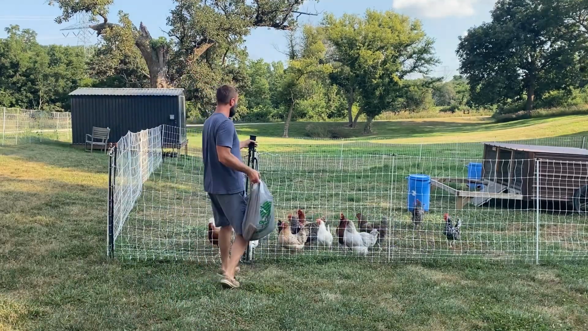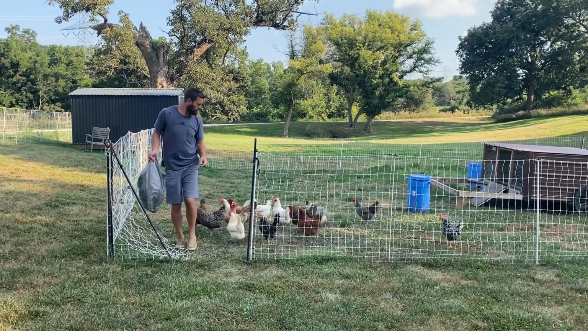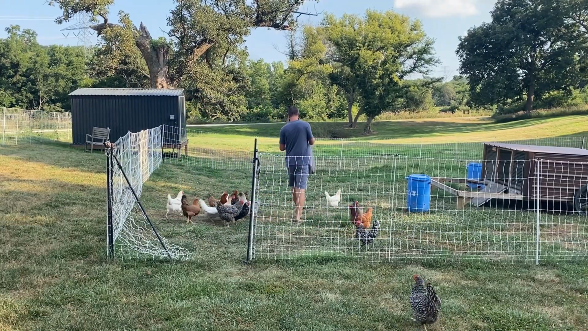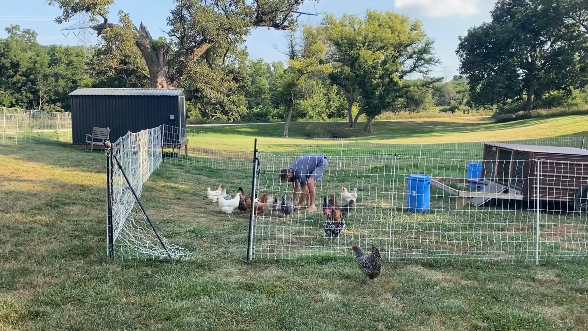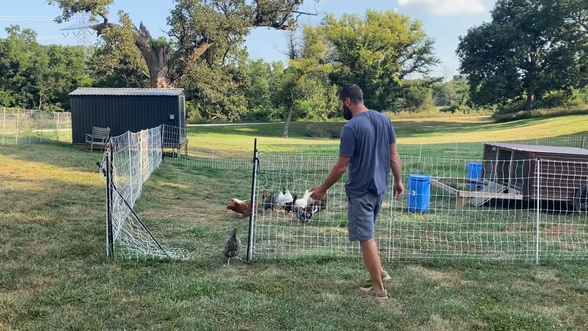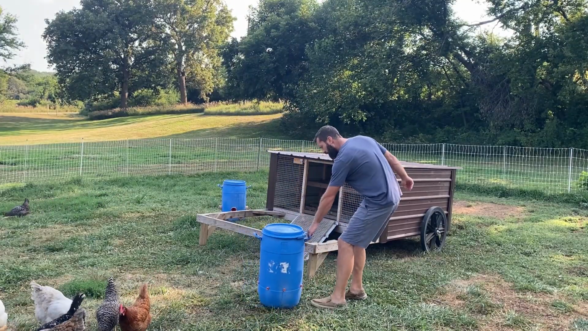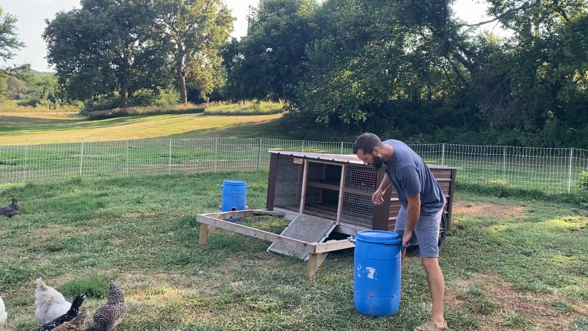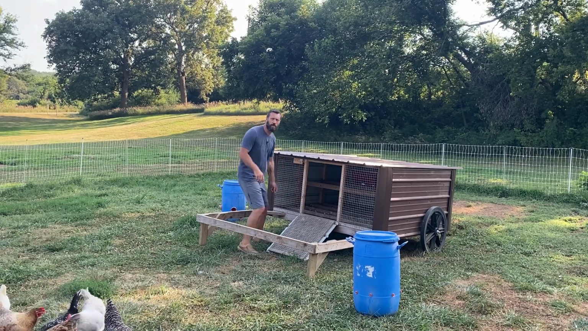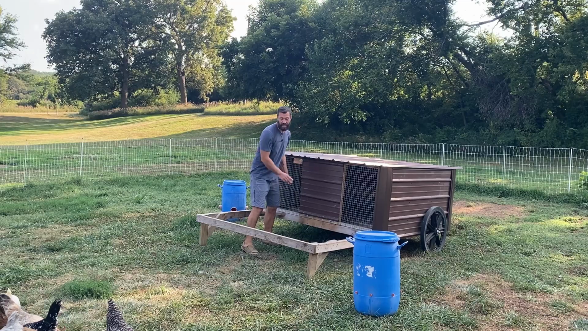Chickens saw me coming. They know I got the goodie bag. You coming, goat? Go ahead, goat. There we go. I think goat's always scared that if she goes in here and I close her up, then she's got to fly back out. So she's always really reluctant on actually getting in here and staying in here.